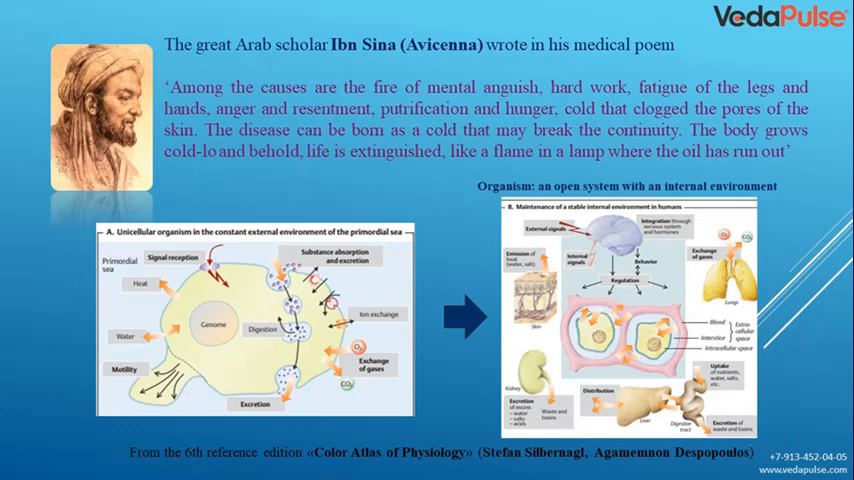In the 11th century, the great Arab scholar Avicenna wrote in his medical poem: "Among the causes are the fire of mental anguish, hard work, fatigue of the legs and hands, anger and resentment, putrefaction and hunger, cold that clogged the pores of the skin. The disease can be born as a cold that may break the continuity. The body grows cold, lo and behold, life is extinguished, like a flame in a lamp where the oil has run out." Avicenna foresaw the problems of a human in the 11th century.